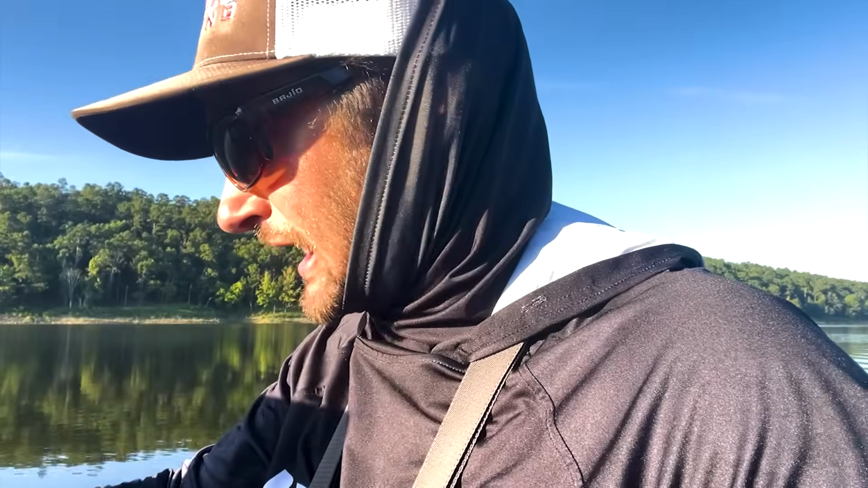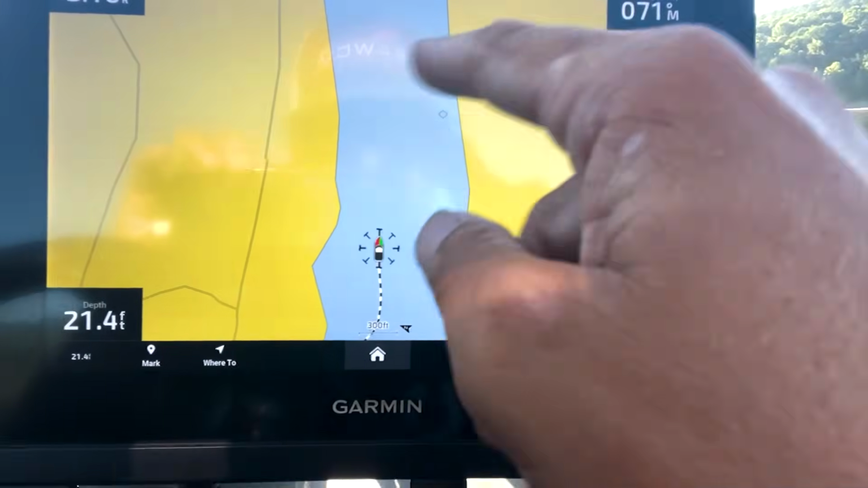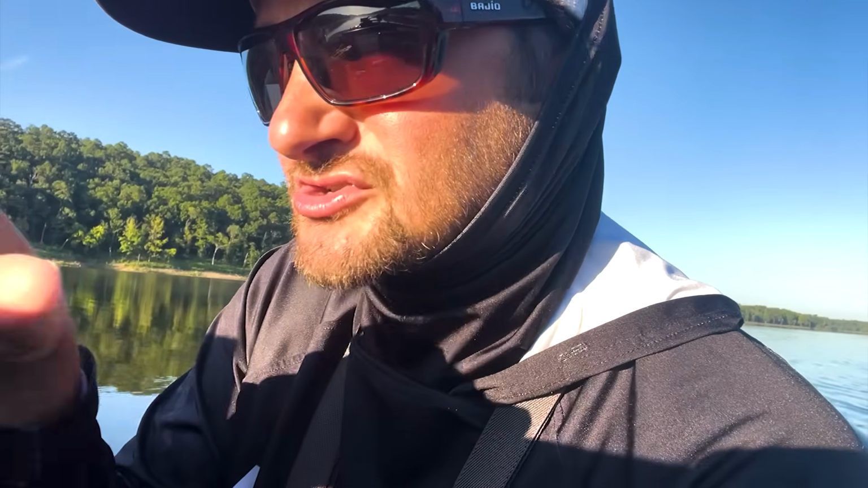And one thing, just so y'all know, let me show y'all something real quick. I'm in the Icon. I'm not in my boat. Look, there's no map. I have no maps and no GPS spots. I just idled over a rock pile that I caught my first hover rig fish with. That was like a 6-pounder back there. I know where some stuff is, but I'm just sharing, I don't have my stuff.